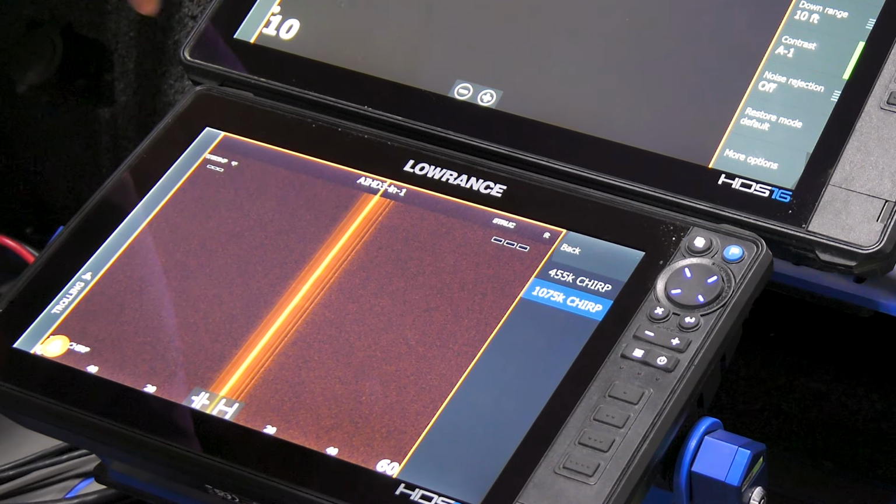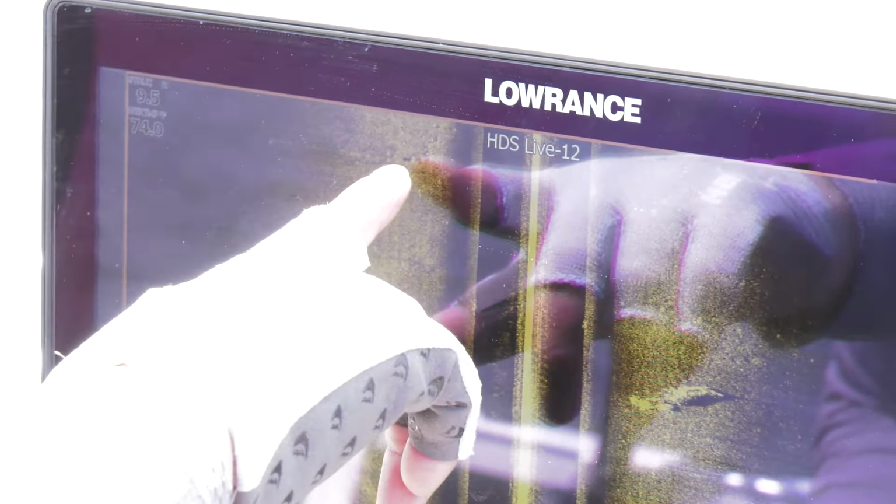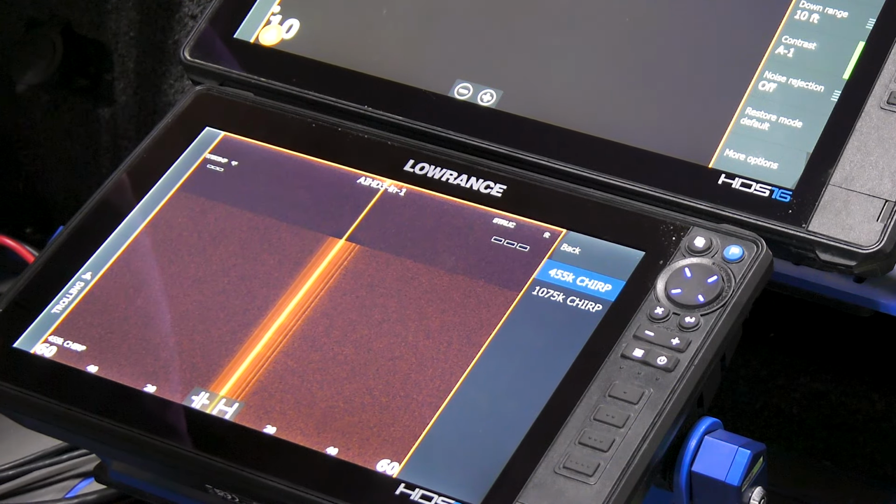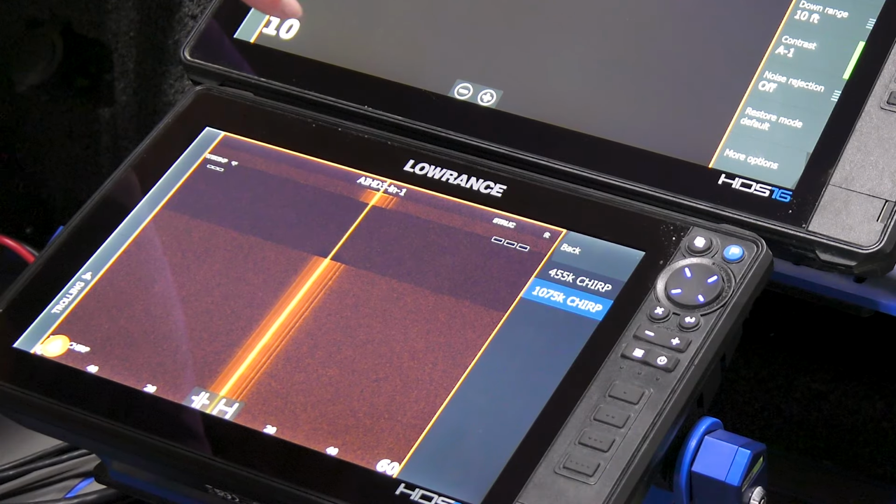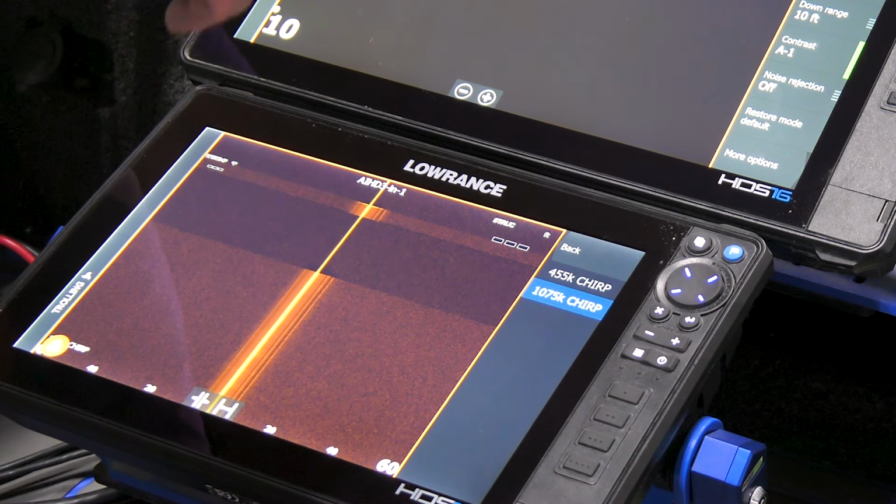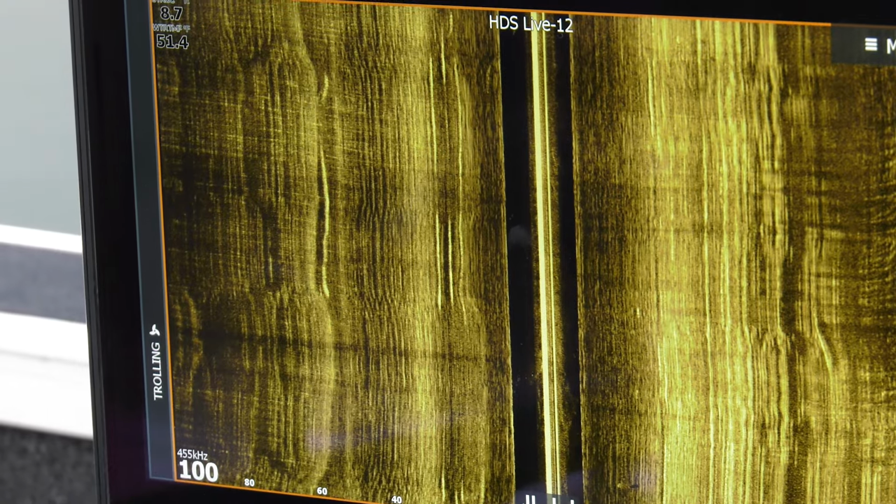But in deeper water at further ranges, the 455 is going to give you a lot more. And so if I'm trying to find brush piles, rock piles, if I'm trying to find structure with the side imaging, especially over deeper water, I'm using the 455. If I'm trying to find fish as a rule of thumb, I'm using the 1075. I've seen some exceptions to that. There are some situations in less than, say, 7 feet of water where, for whatever reason, I can see fish better with the 455 than the 1075 in extremely shallow water.